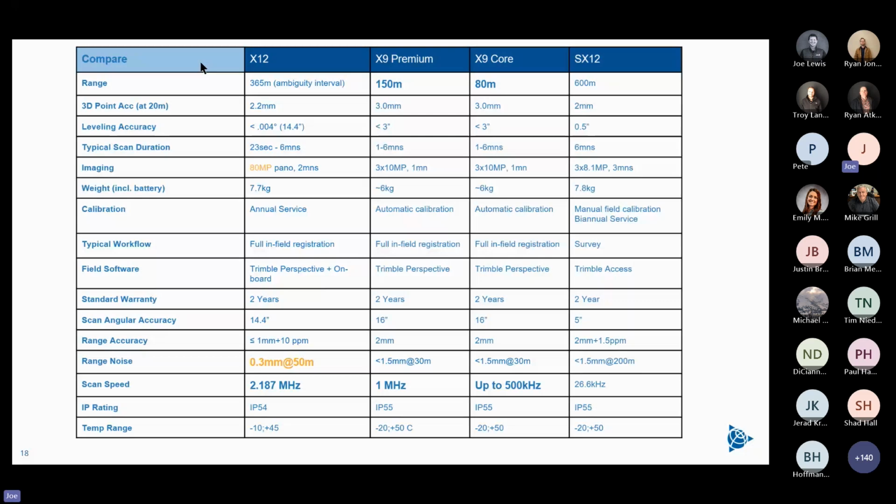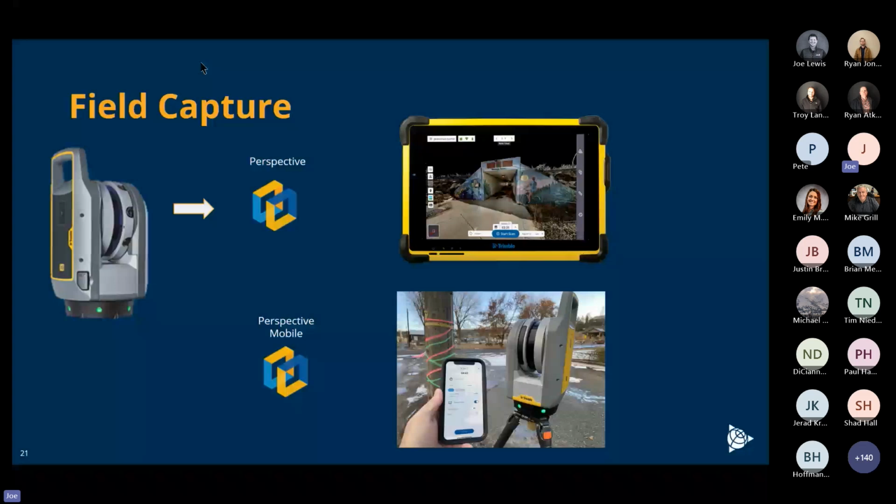For capturing the data in the field, you can do everything on the scanner itself, or you can utilize the software that we have called Perspective. It resides on a tablet. It's a Windows-based program. And Perspective will allow you to register in the field. It will allow you to annotate. It will allow you to label scans. It will allow you to do your georeferencing, everything in the field. So when you come back to the office, you're ready to go.